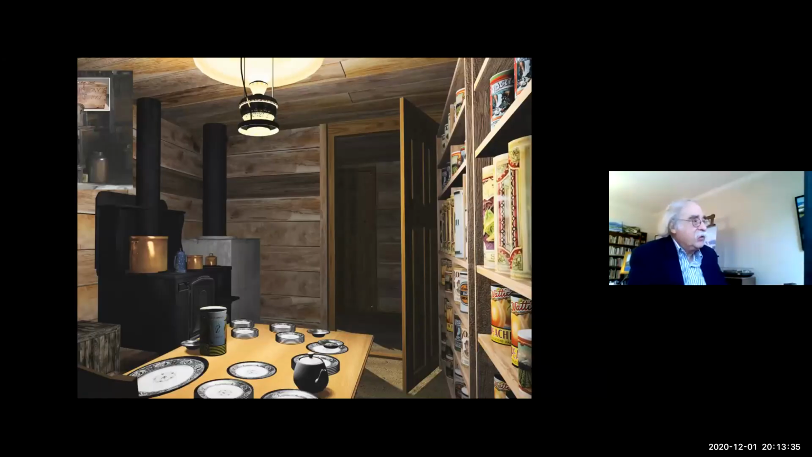And this is the stove. That stove where they do the cooking.